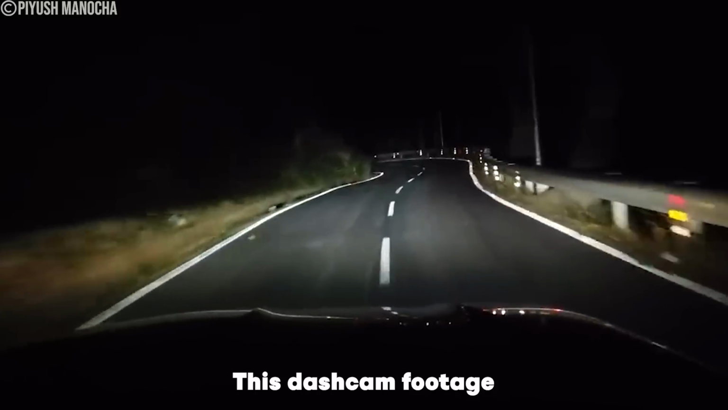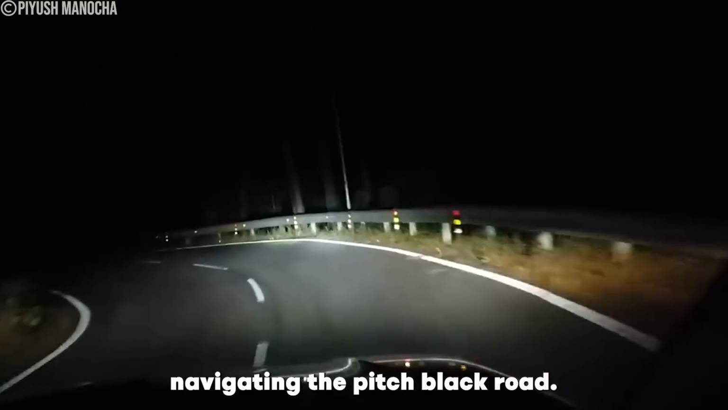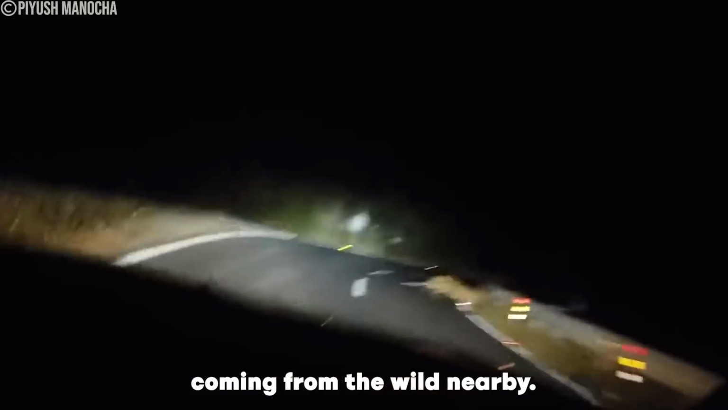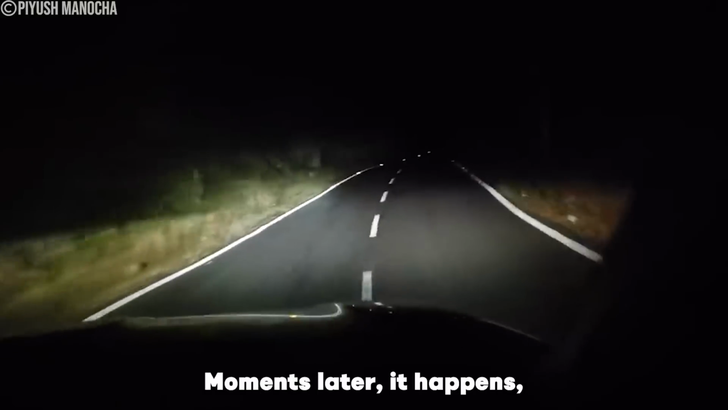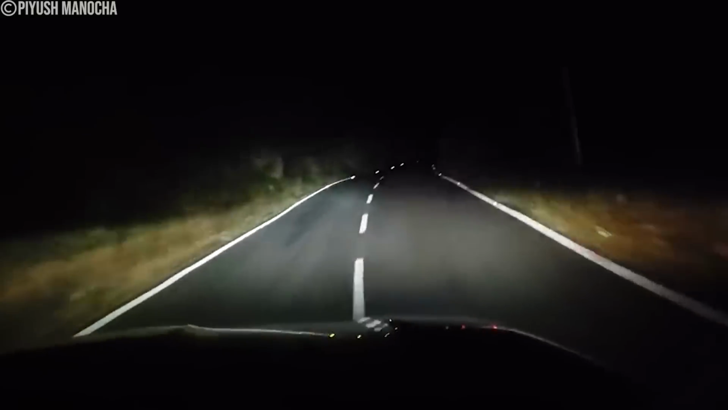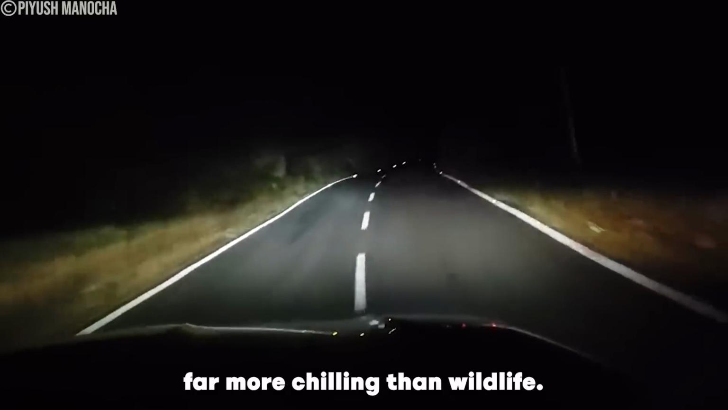This dashcam footage shows a man recording his trip at night. Navigating the pitch-black road, he drives carefully, wary of animals coming from the wild nearby. Moments later it happens, but things get more terrifying than he initially thought. What begins as caution quickly turns into something far more chilling than wildlife.